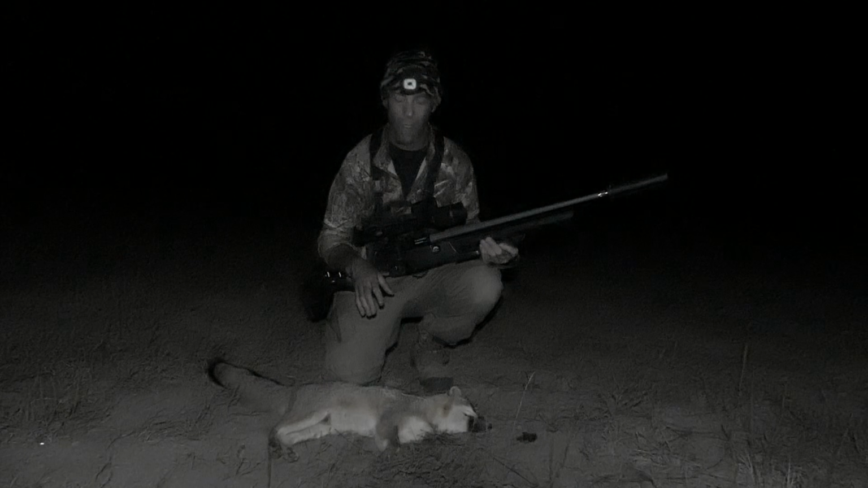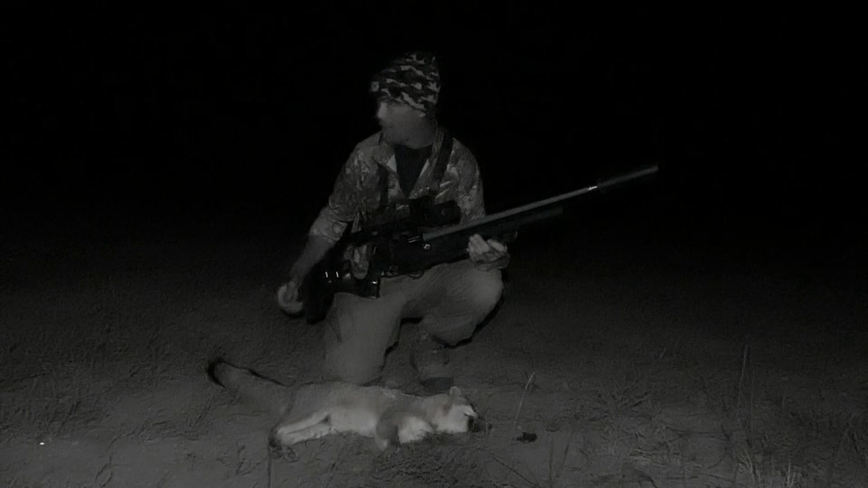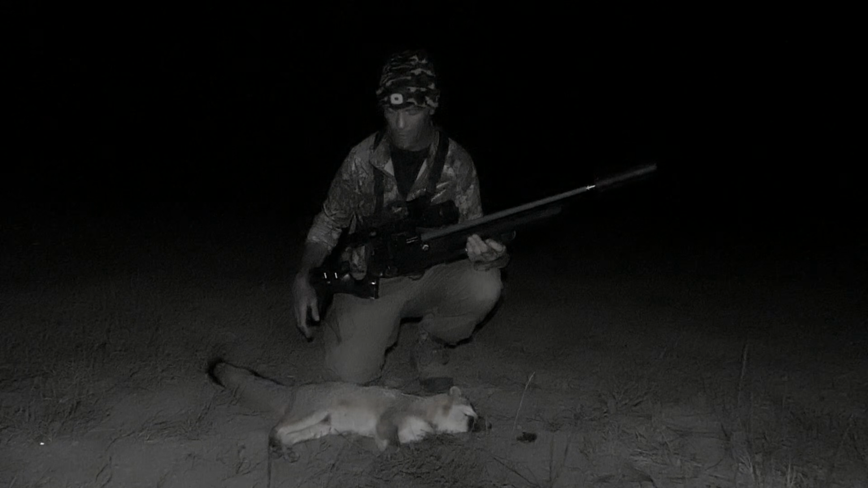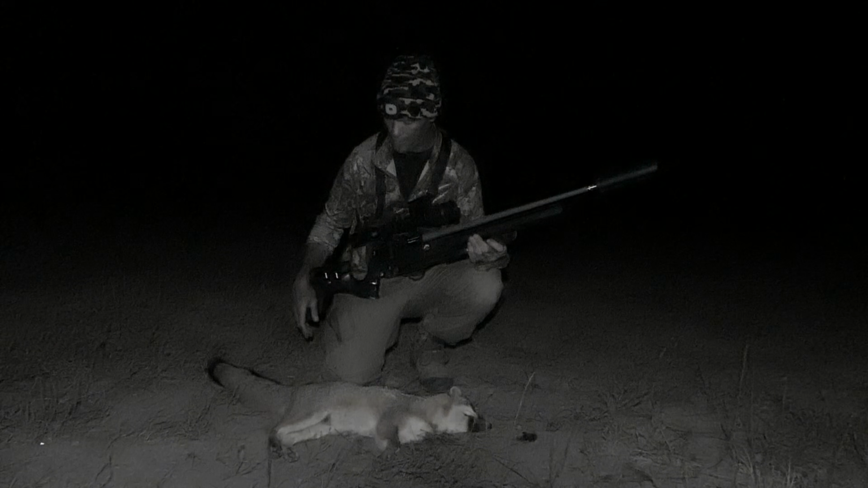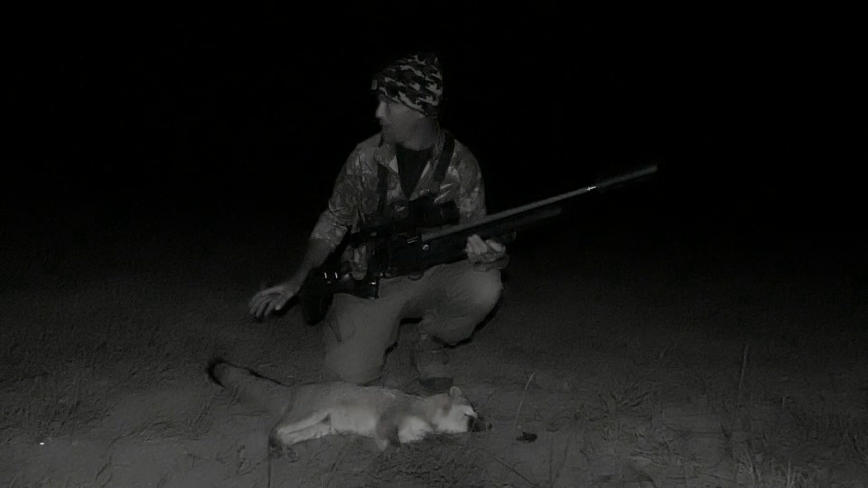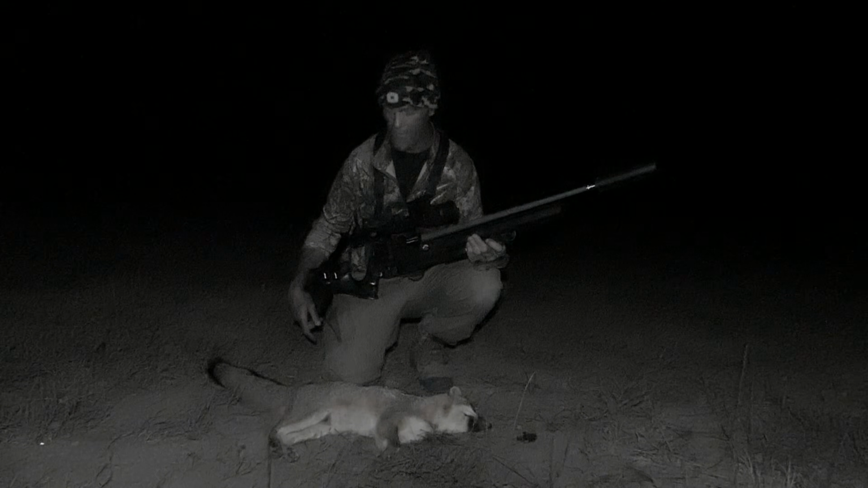So we got our first fox down at 40 yards with the Black Wolf, and I didn't have to run that collar very long. He came in probably within about 5 minutes, and so it was pretty quick. Usually if they're around, they'll come to the collar almost right away.